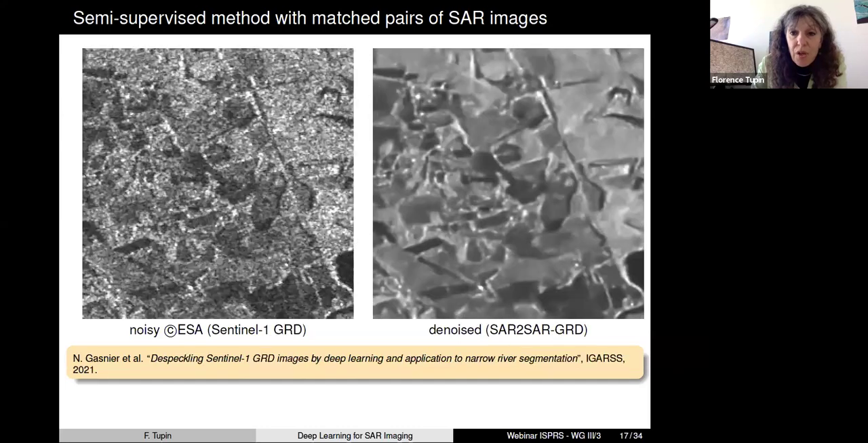You can, of course, do the training for different sensors. You only need to have these pairs of images. And here is a training devoted to ground range detected images, because this time you do not have exactly the same statistical model. For the GRD image, you have a multi-looking processing which is applied, and that you have to take into account to do the training of the network. And of course, this can be useful to do downstream tasks like river segmentation or things like that.